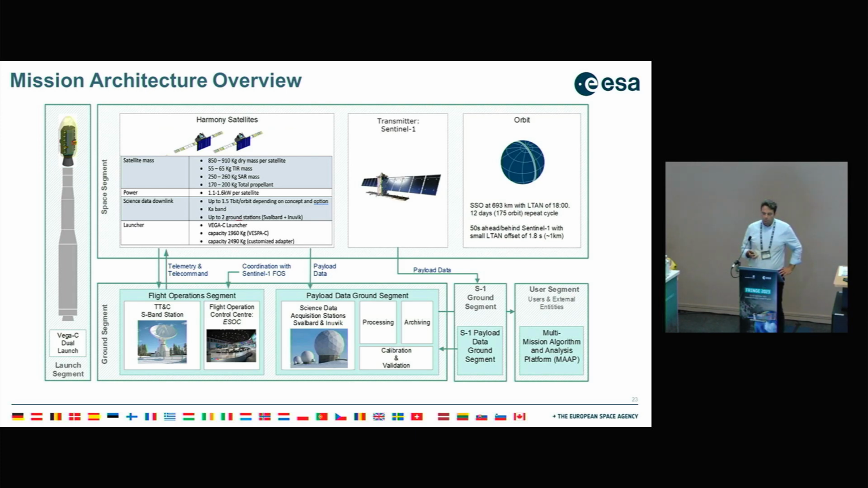What is interesting, I think, in terms of science data downlink, is that because we have three separate phase centers, the science data can go up to 1.5 terabit per orbit, which is quite high. And that's also a reason why we moved to Ka band. We can work with up to two ground stations, Svalbard and Inuvik.